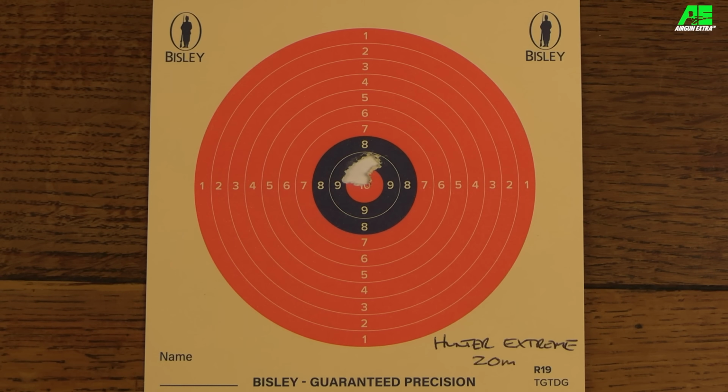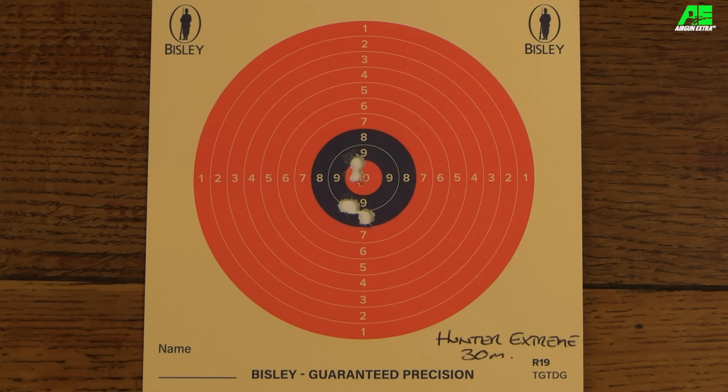So, at 20 meters, the Hunter Extremes were actually pretty good, and the 5-shot group measured just 11 millimeters from center to center and was striking about 10 millimeters high from the 30 meter zero. At 30 meters, the group had really started to open up. Now, obviously, it's on zero, and that group measures 21 millimeters from center to center.